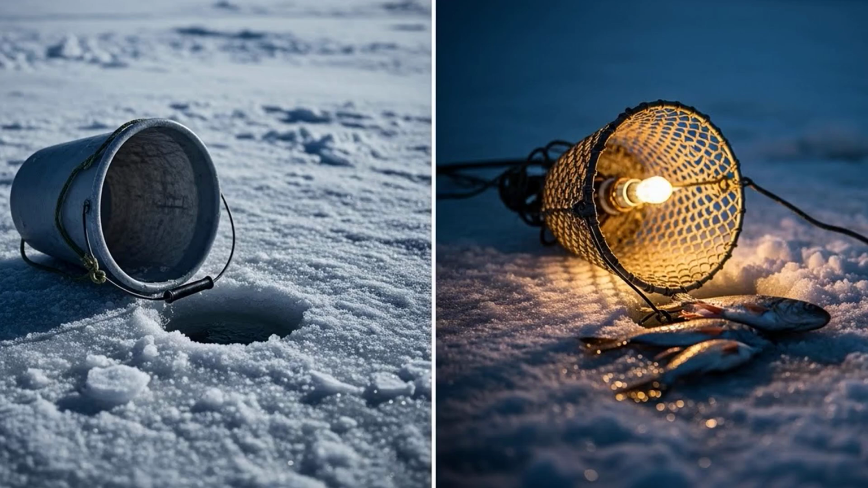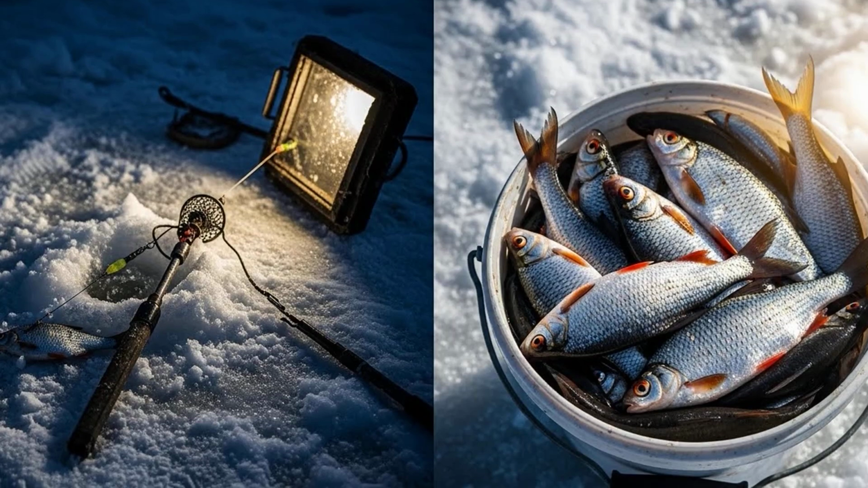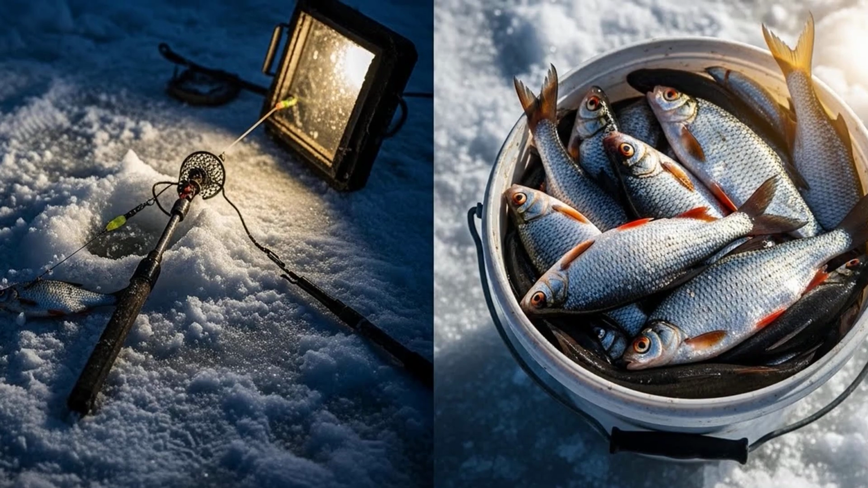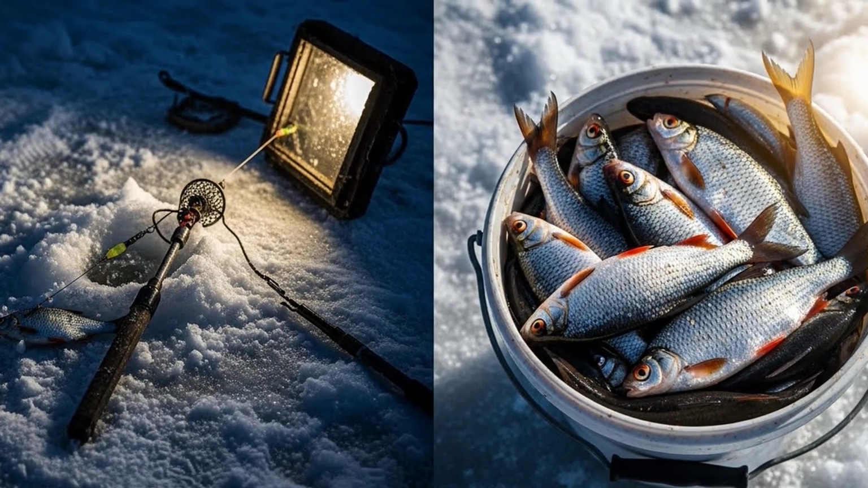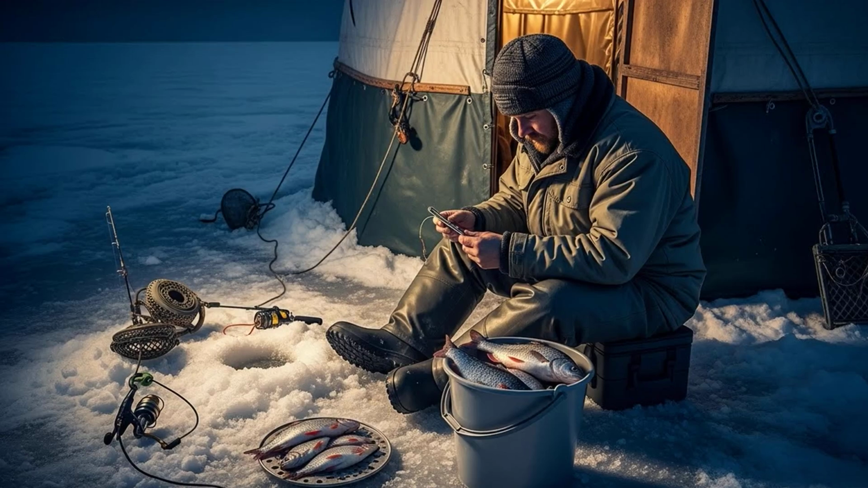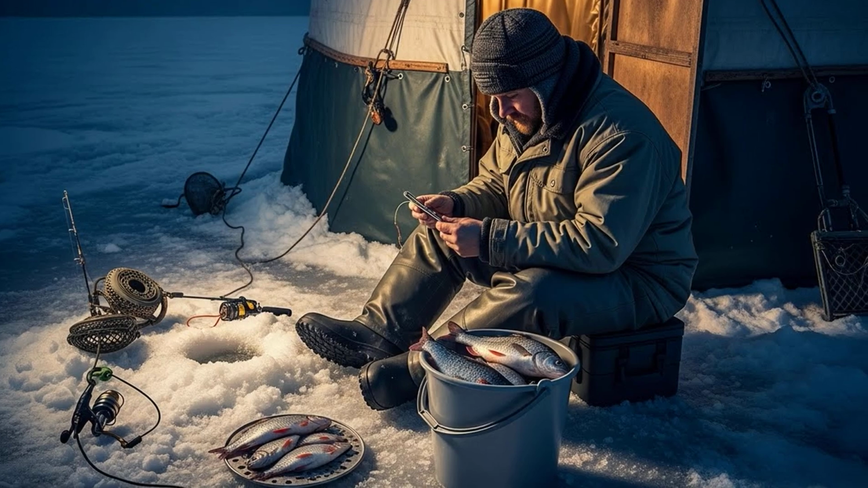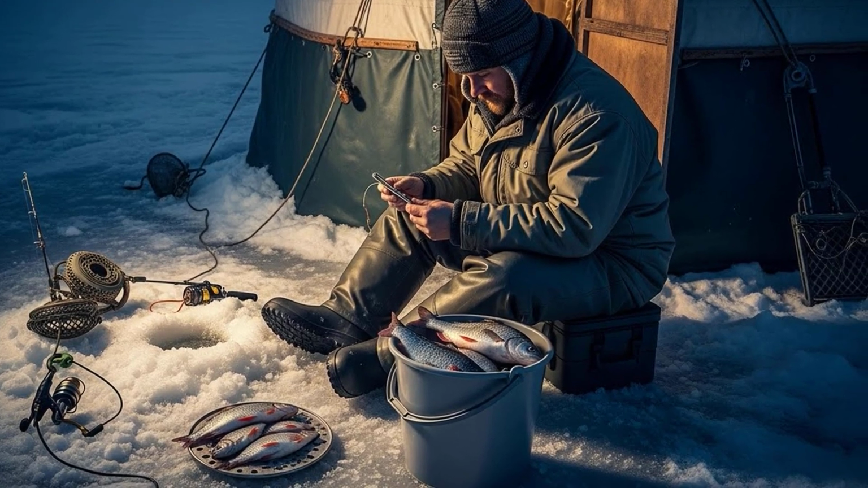So let's look at the end result of this shift in thinking. On the left, you have the bucket of the bottom fisher. It's empty. He had a long, cold, frustrating day. He's heading home, convinced the fish just weren't biting. On the right, you have your bucket. It has a nice catch of beautiful, healthy roach. You had an exciting, engaging day. You solved a puzzle. You learned something.